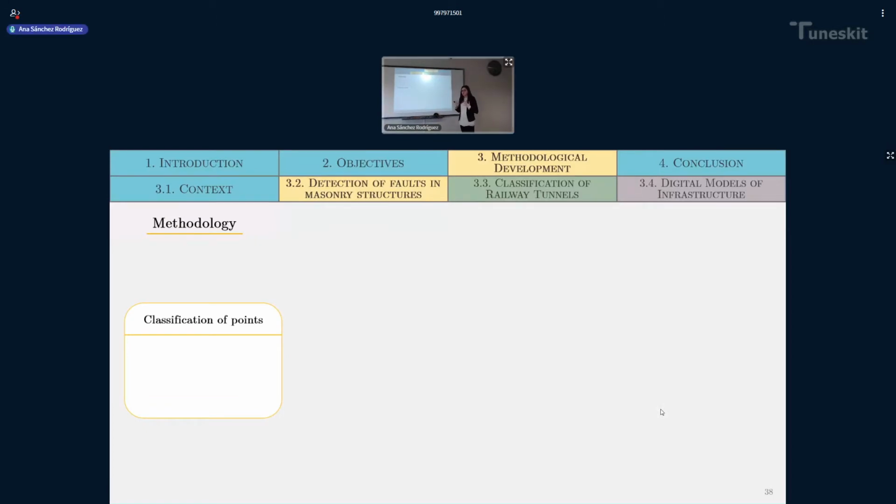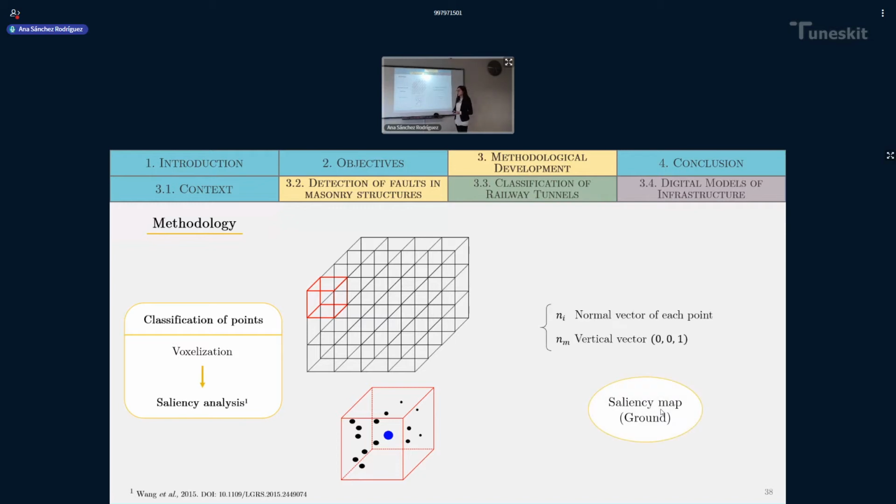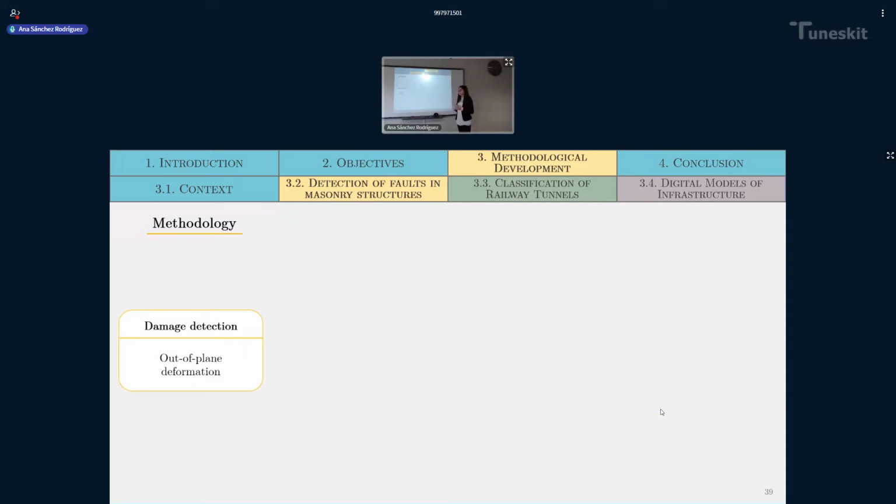Well, how do we perform this methodology? First, we have to do a classification of points in order to get rid of points belonging to the ground that we are not interested in. That is simple. We apply the voxelization of the point cloud, and then we apply a saliency analysis. As I explained in the beginning, this saliency analysis creates a saliency map, and the ground points can be easily classified. After this classification, the damage detection is performed.